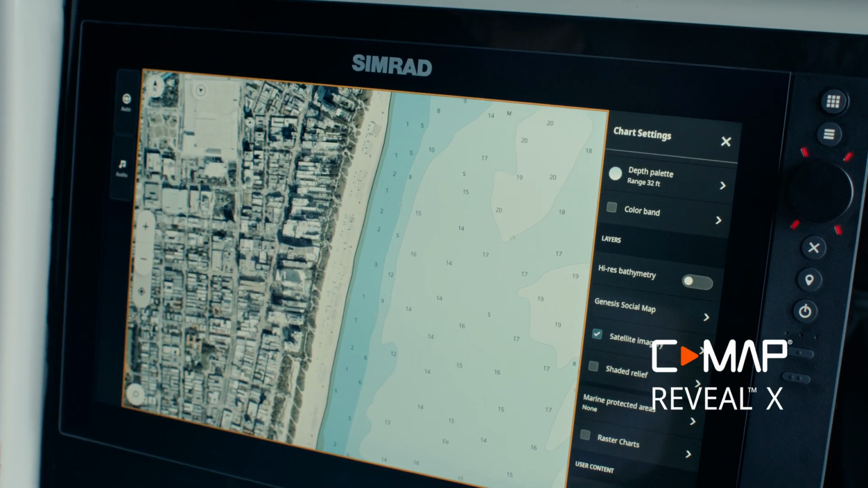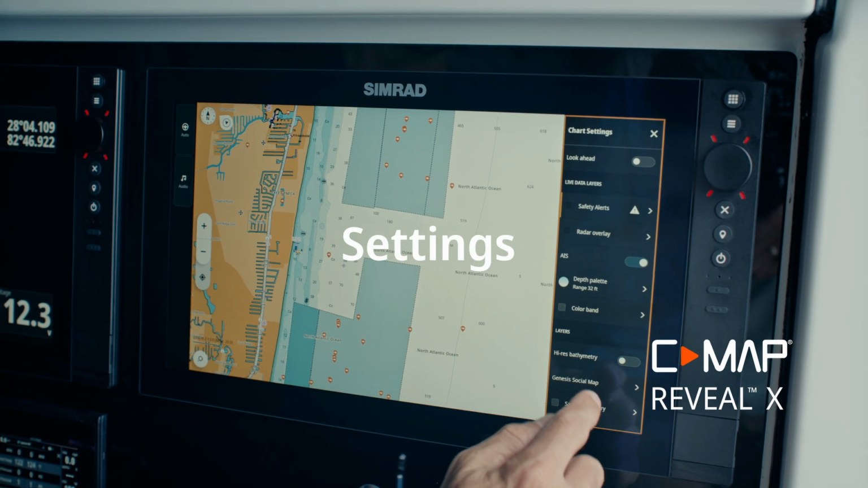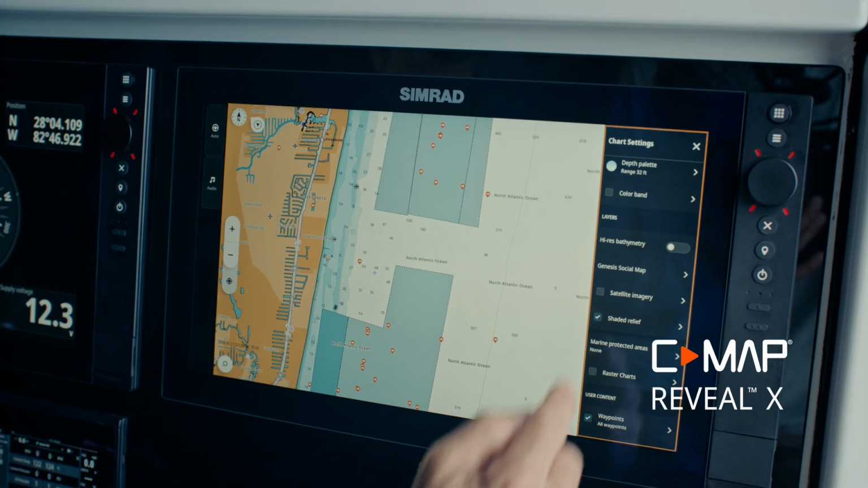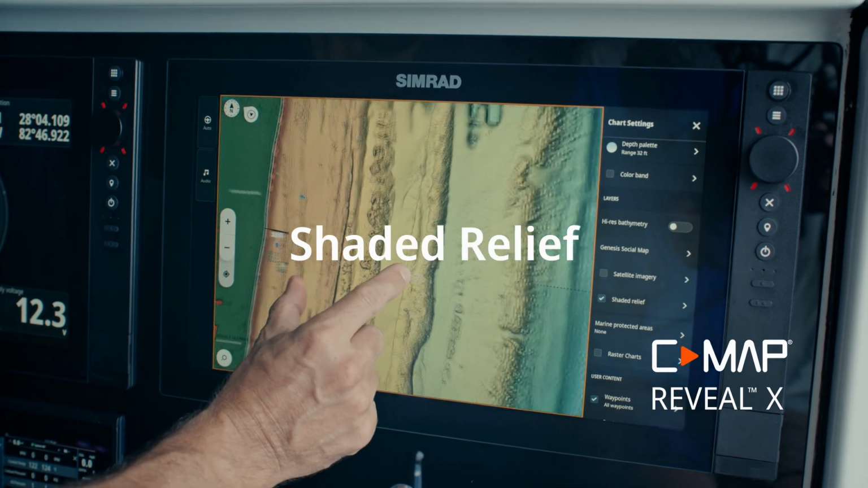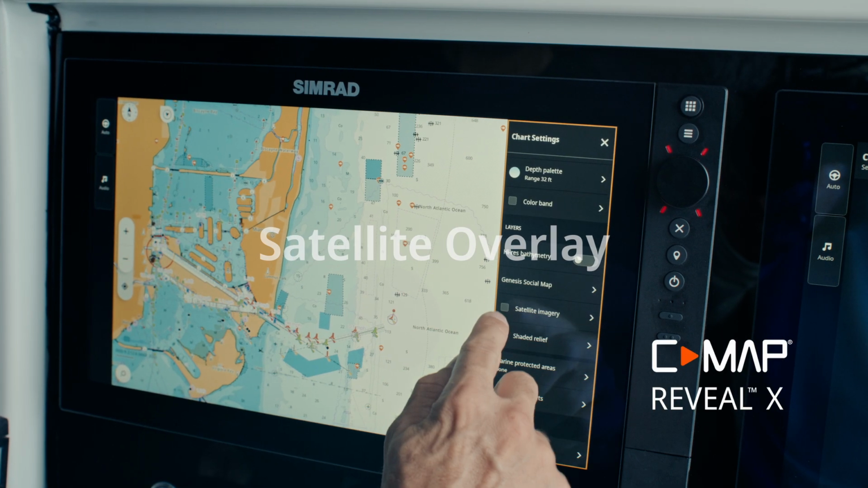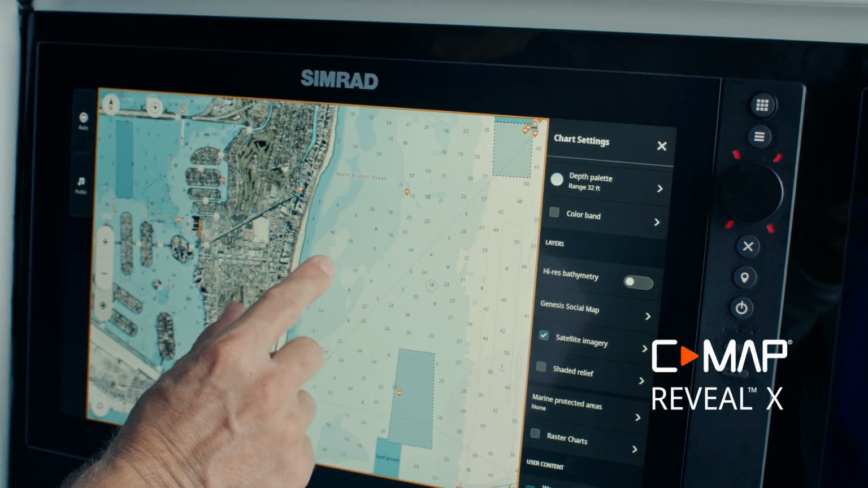Here's how to access and toggle these features. First, tap the settings in the top right corner. Second, select chart options. Third, choose either shaded relief or satellite overlay to view bottom structures or high-resolution satellite imagery.